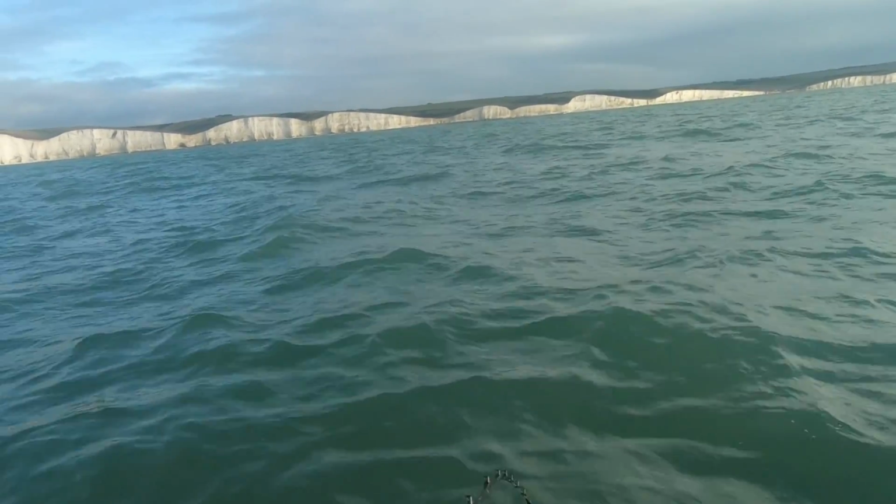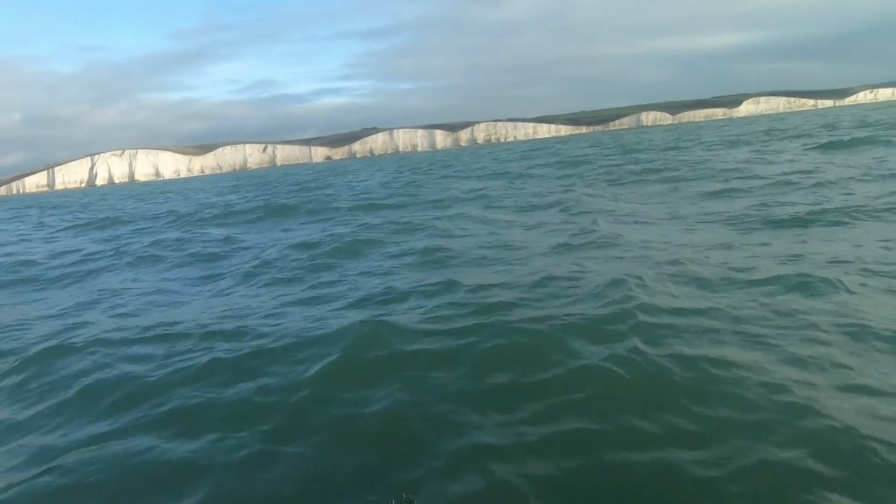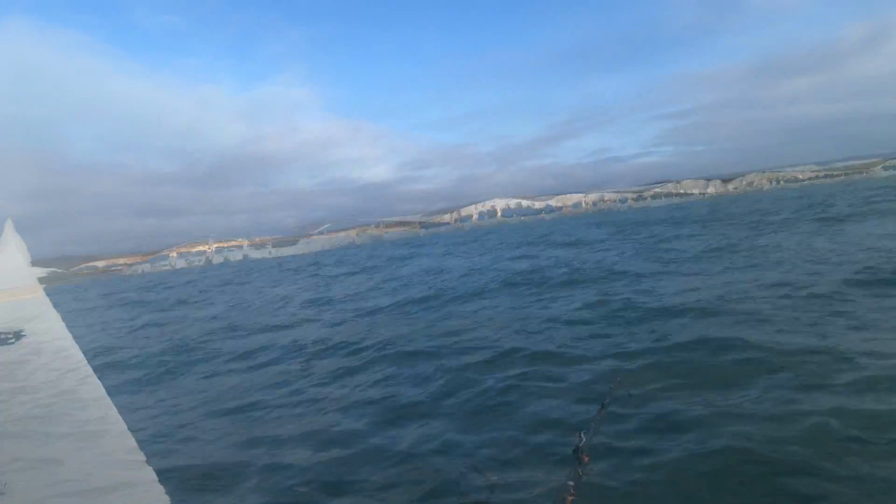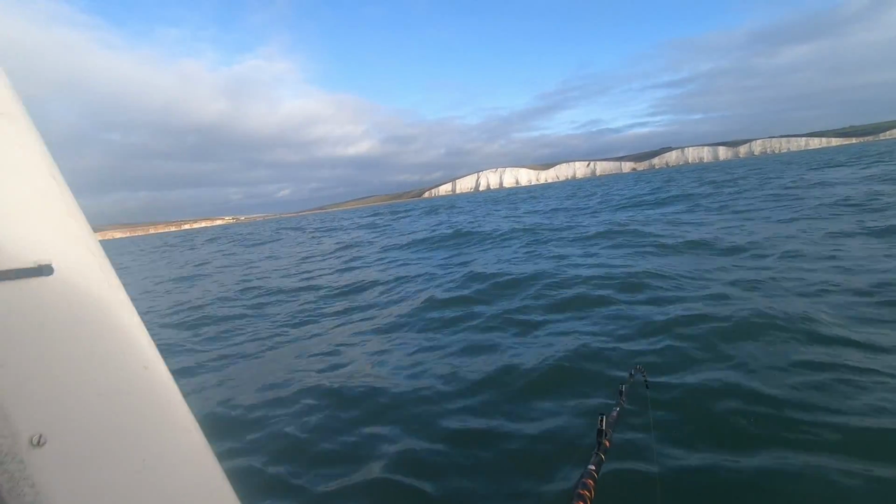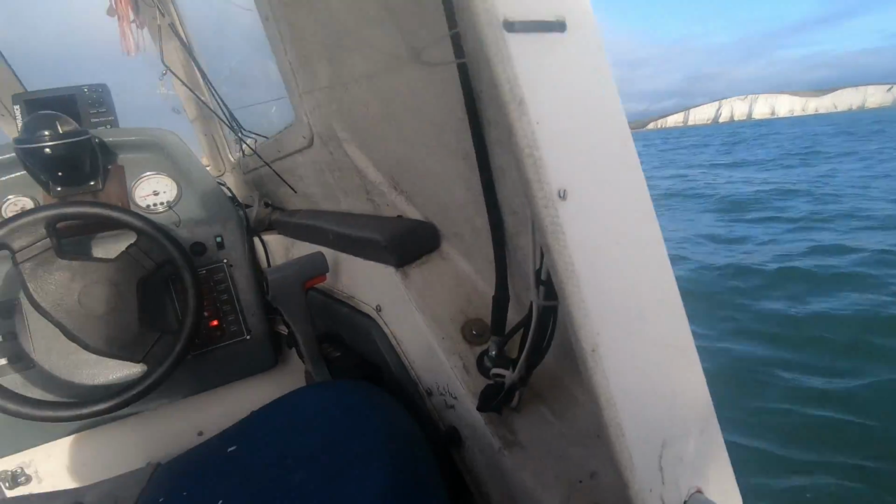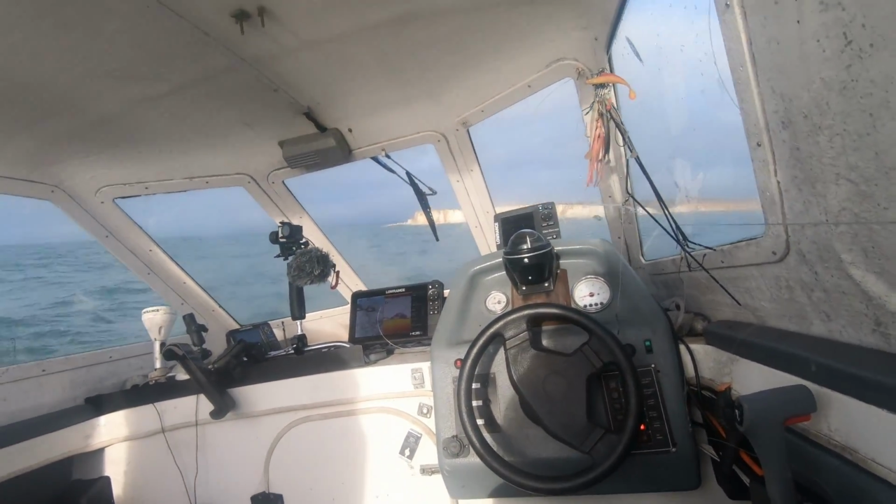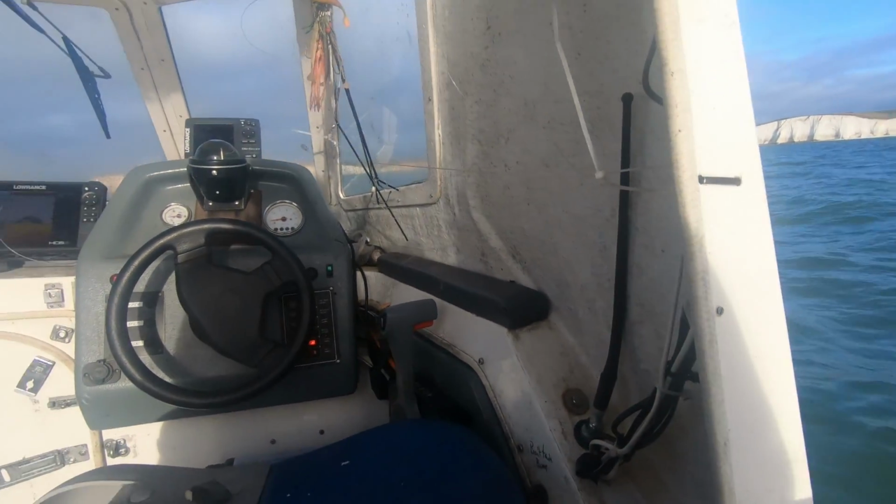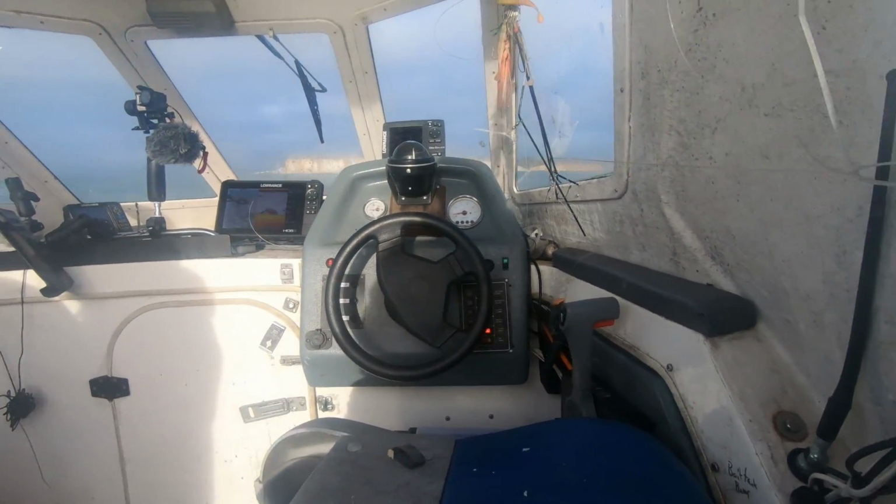Touch the bottom with the lead, bring it up a few winds just to get clear of the wreckage, and then it's a slow, steady retrieve. As you see the track of someone's lure going down onto the wreck there, that's actually a big cloud of baitfish over the top of the wreck, isn't it? And then some bigger lumps as well. Something big there.